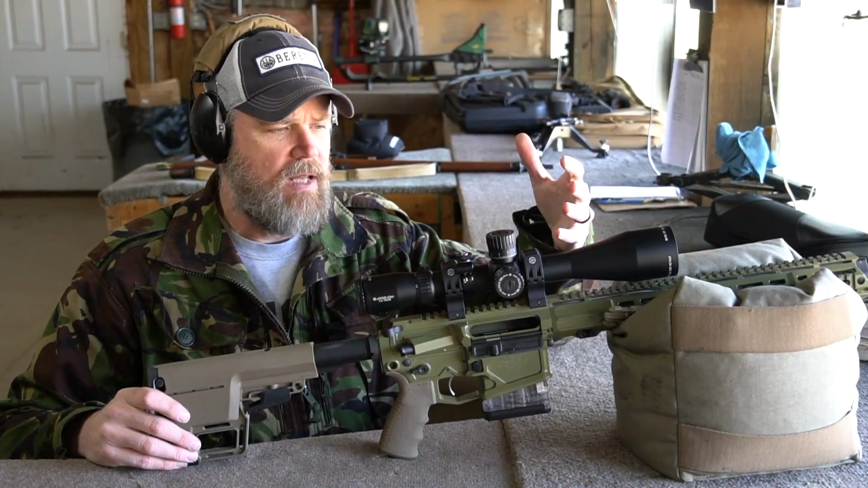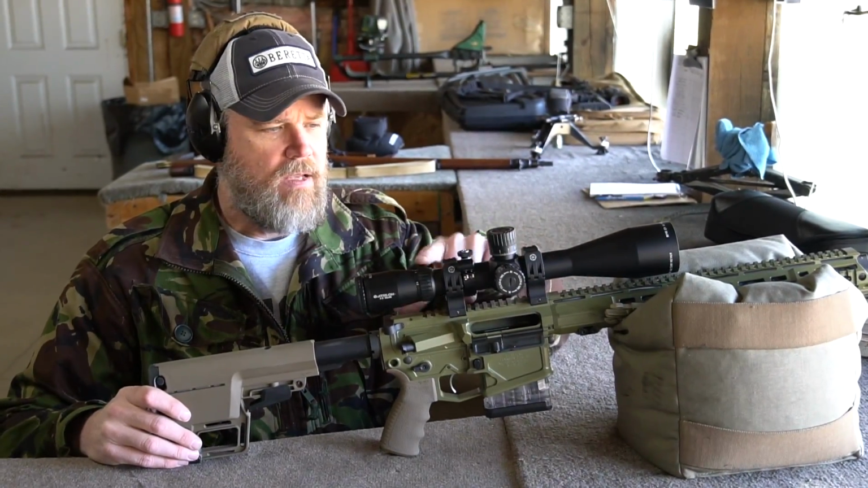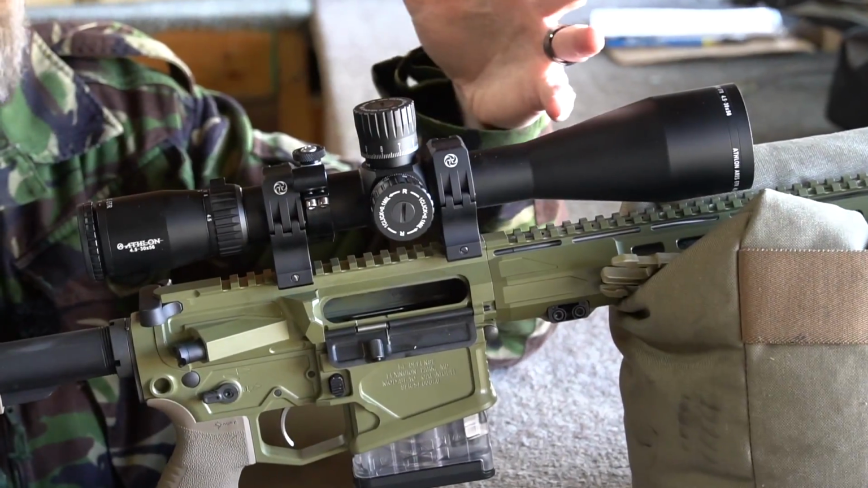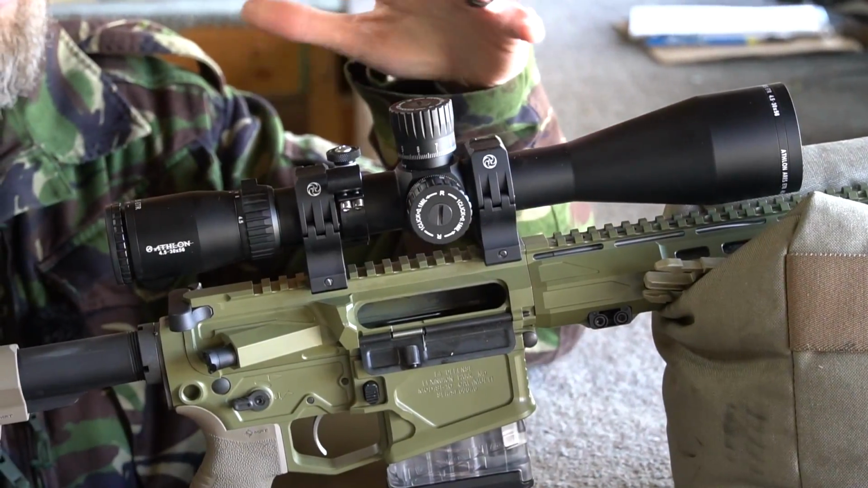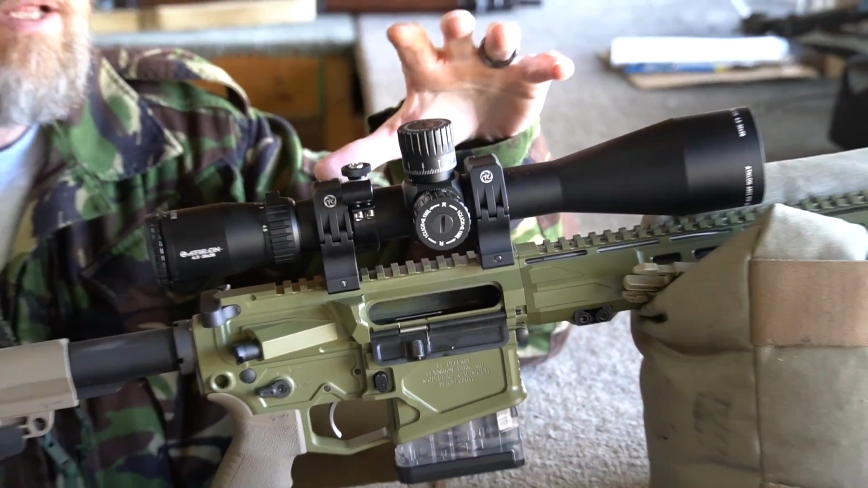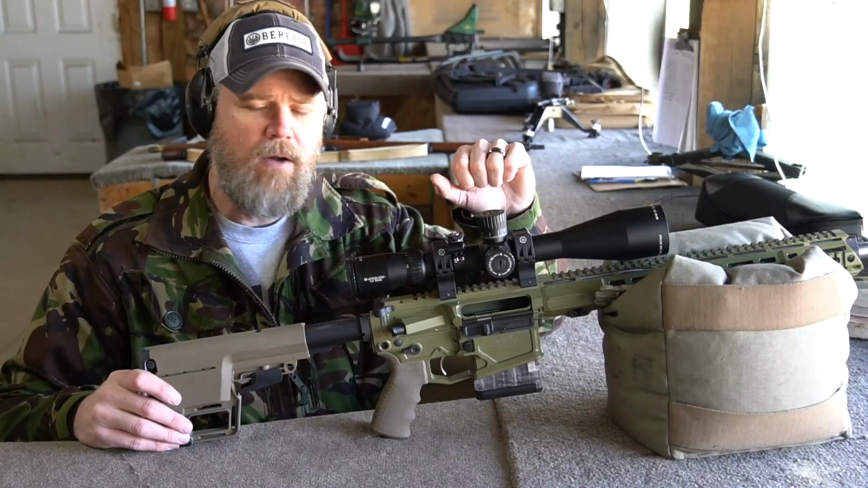This is the optic you saw in the last video. This is an Athlon scope. These are for sale at Copper Custom. We are very fond of these scopes. They're a nice alternative in terms of cost. They have very good optics and optical clarity. They box test very well.